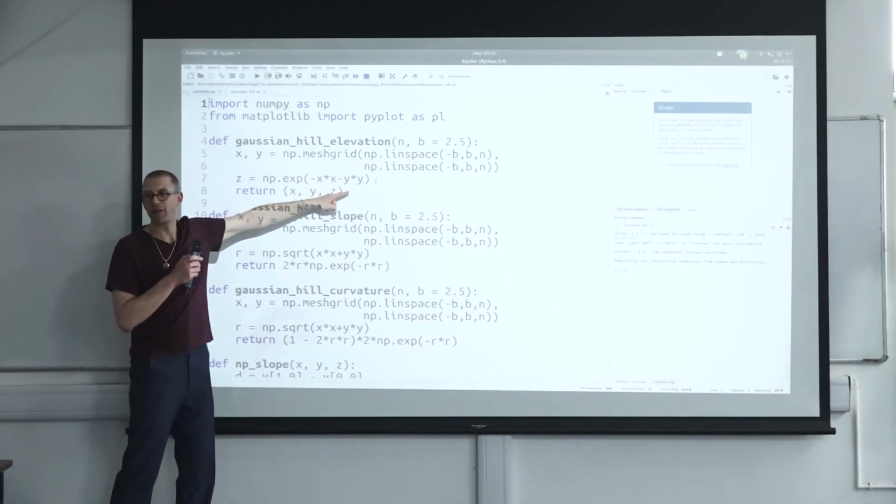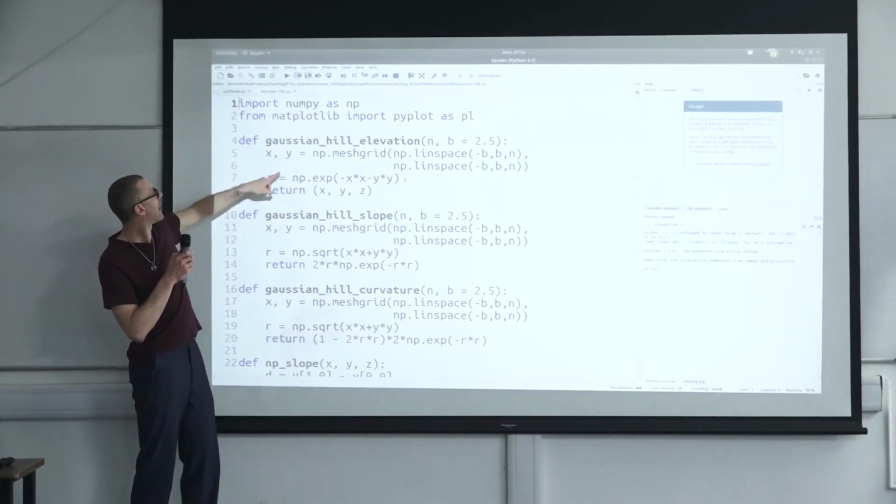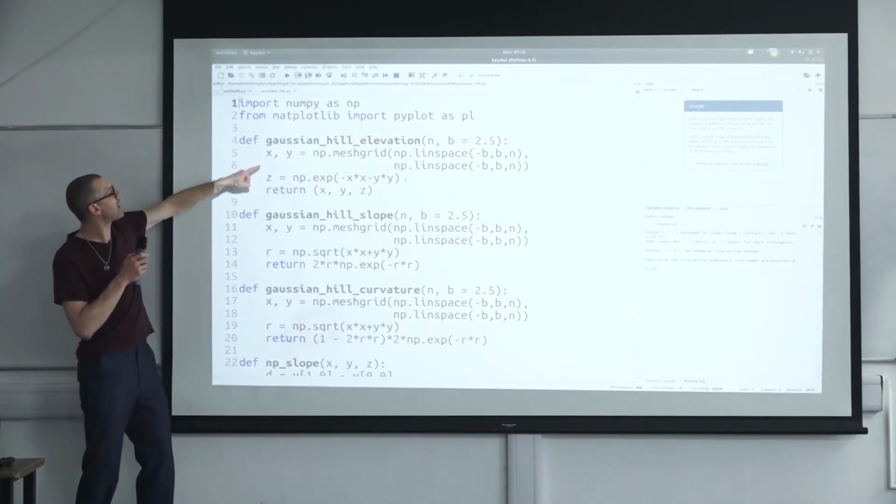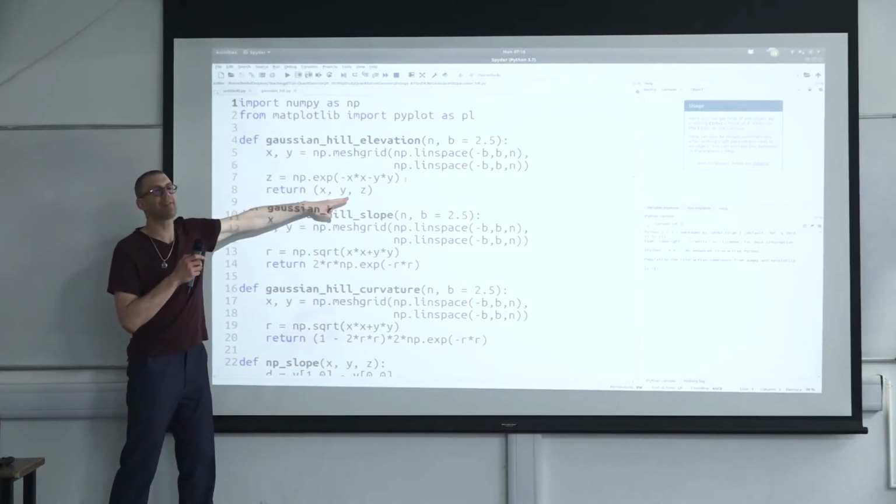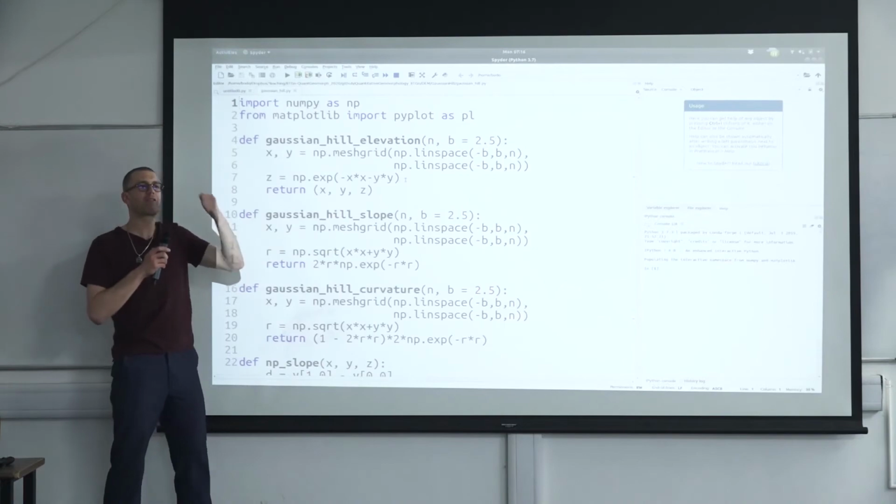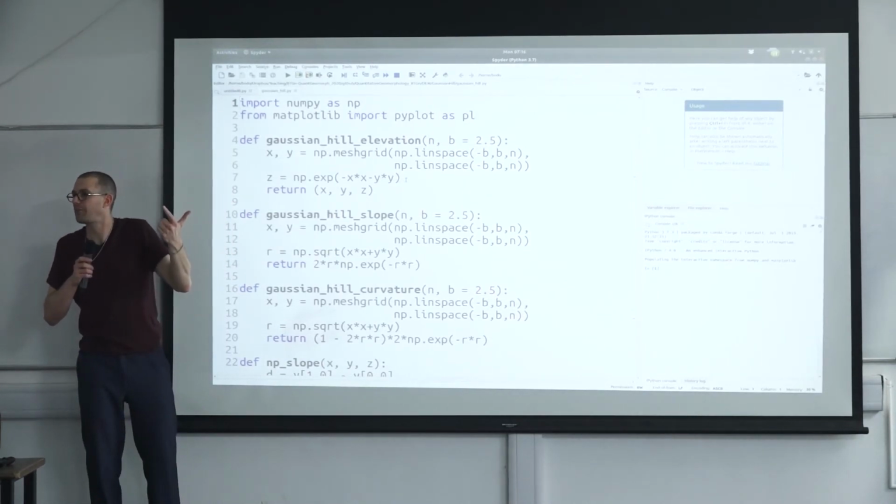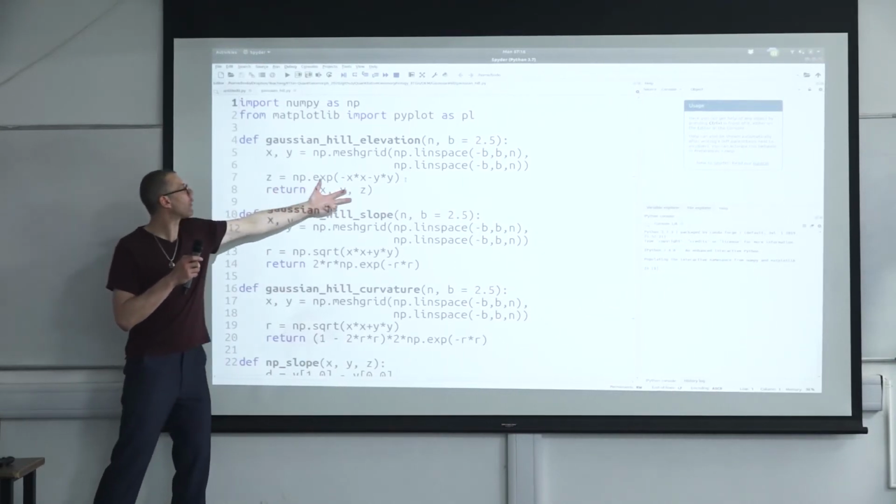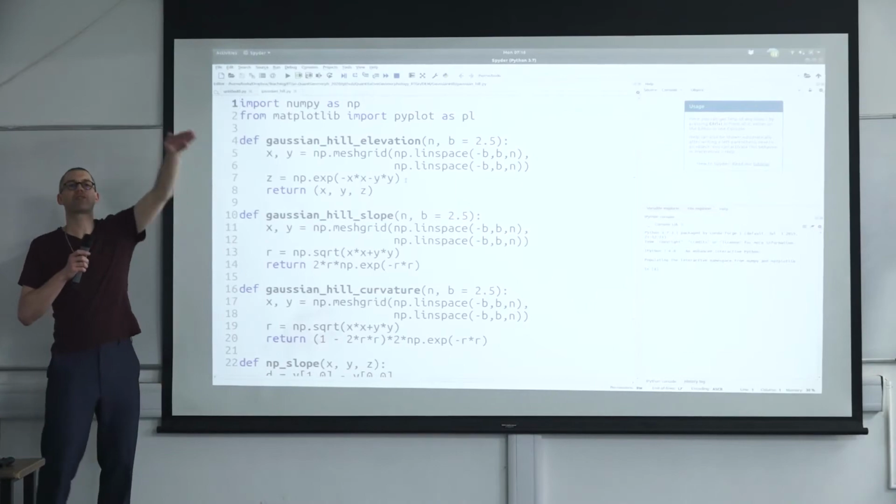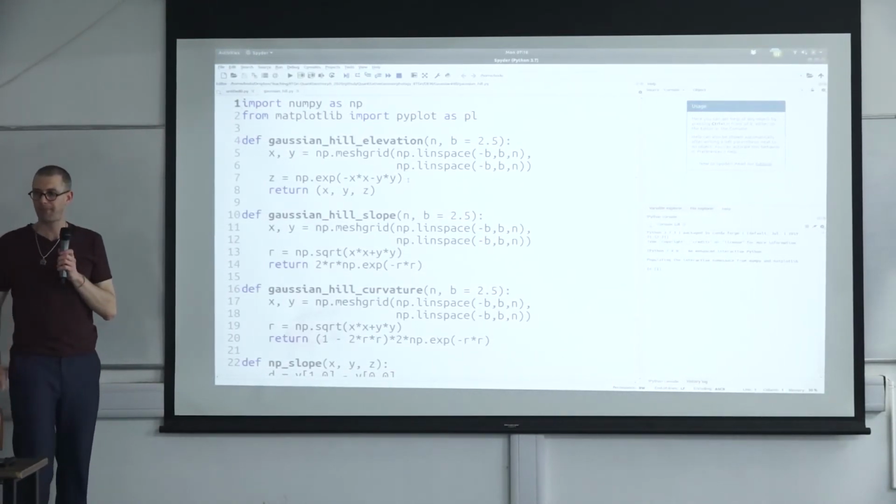Minus x squared minus y squared. And then the function is returning the x values, the y values, and the z values. So I now have an x array, a y array, which is essentially the same because they both go from minus 2.5 to 2.5, and our z array. The z array is the Gaussian hill, the elevation of the Gaussian hill, okay?